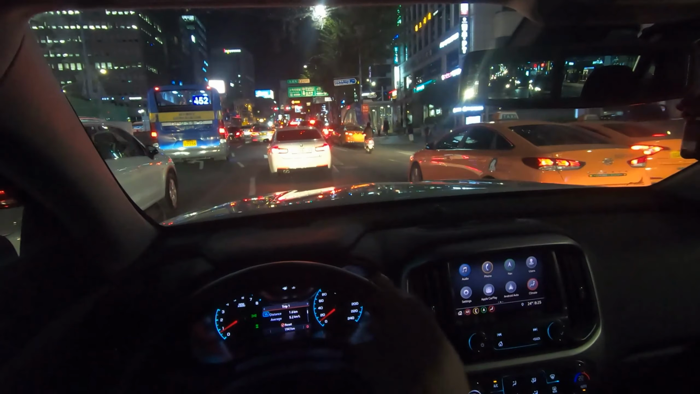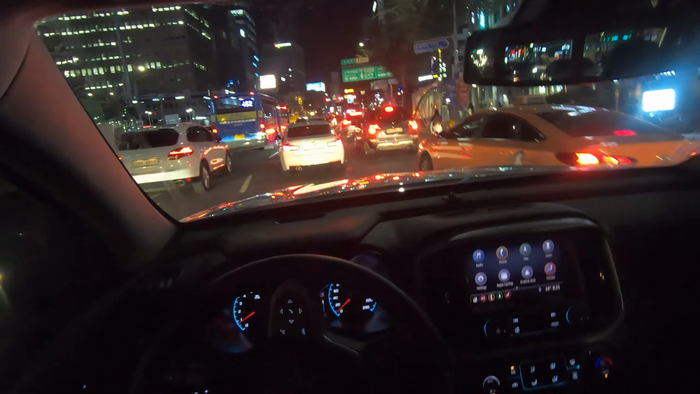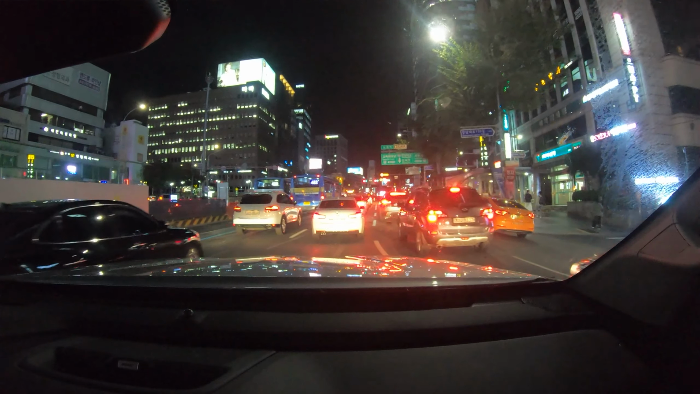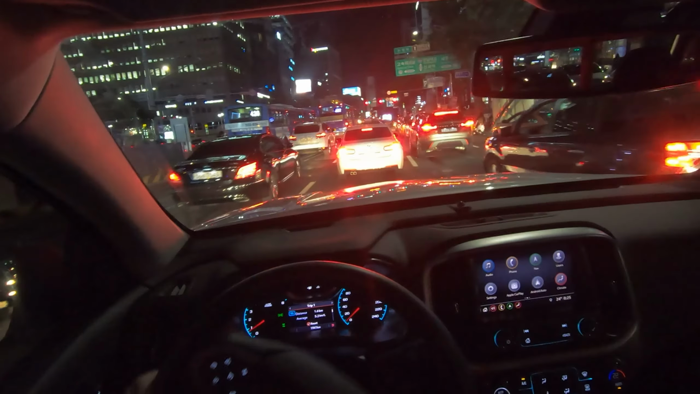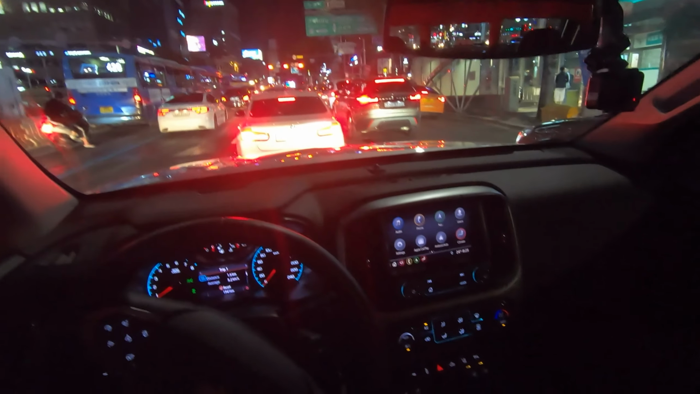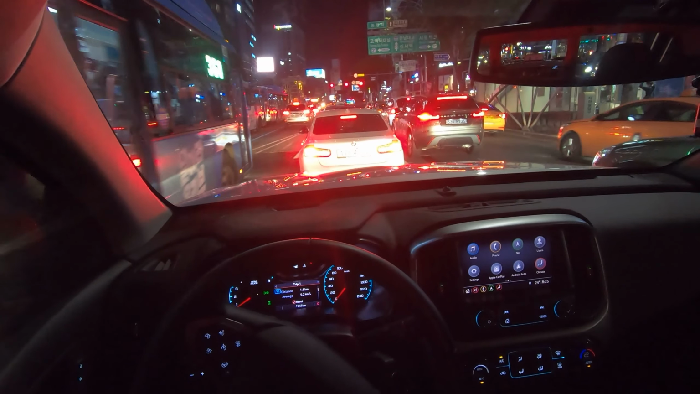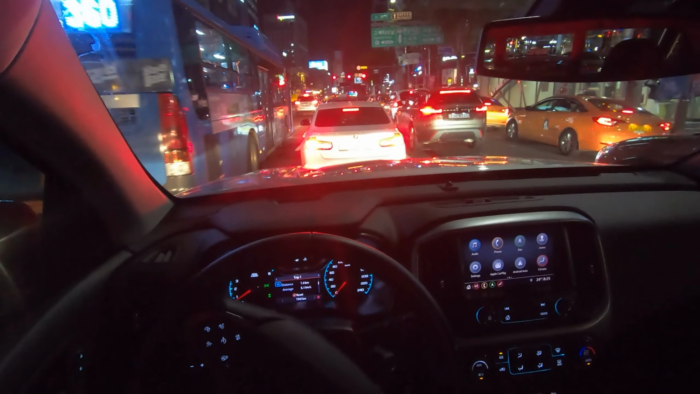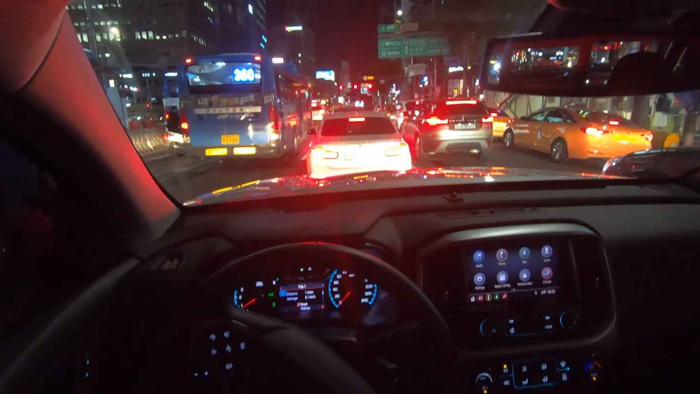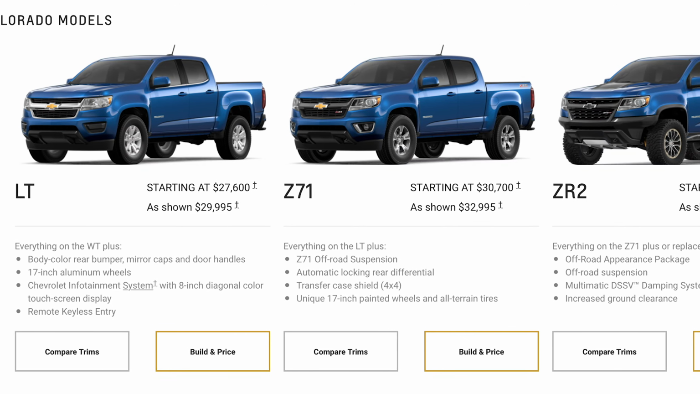So that kind of deal. Because this is a large car, I wish they put in more driving aids, like adaptive cruise control and lane keep assist and so forth. That would have been lovely, but it would also raise the price a little bit more. Maybe you have it in the United States, but we're just getting this car with the close to LT trim.